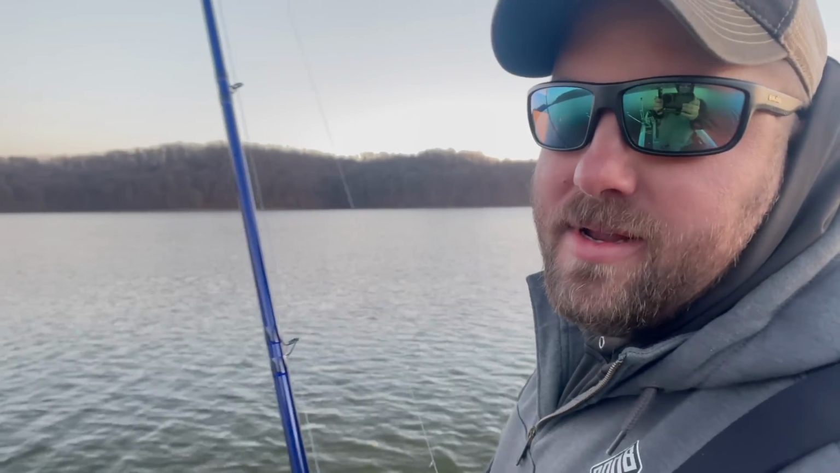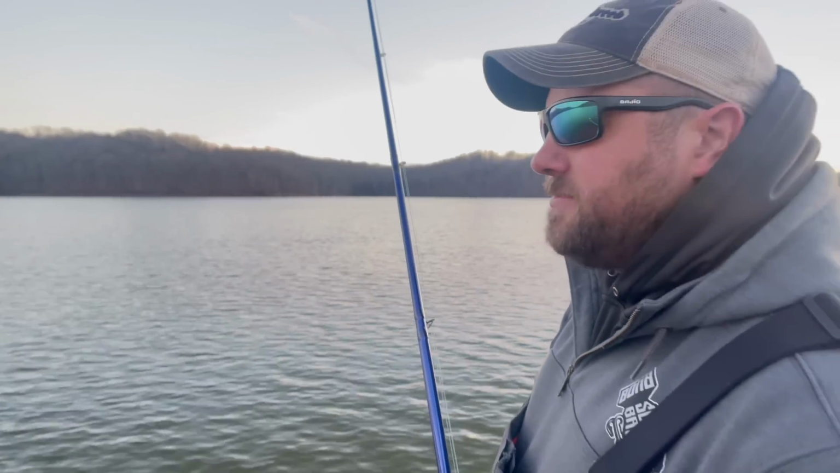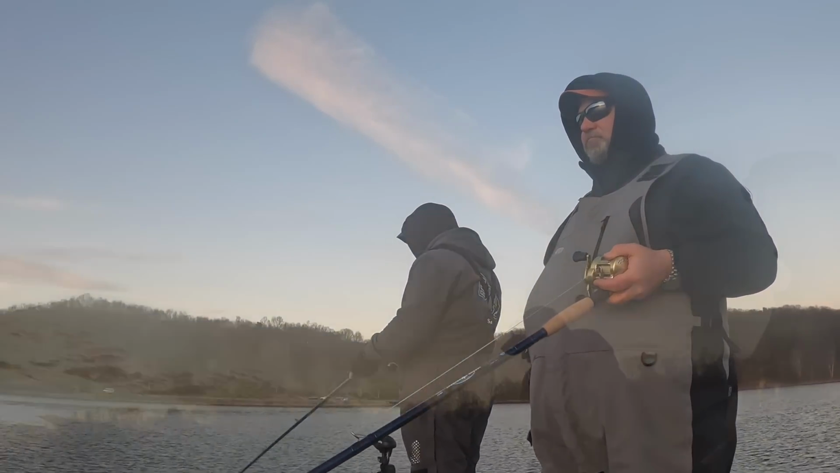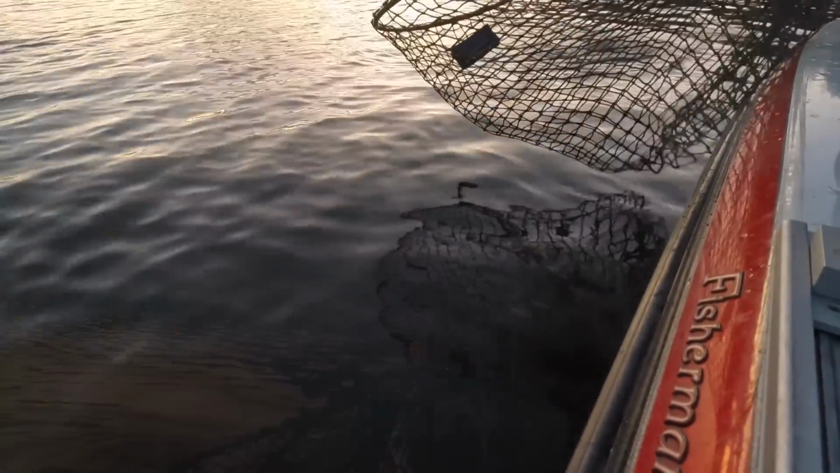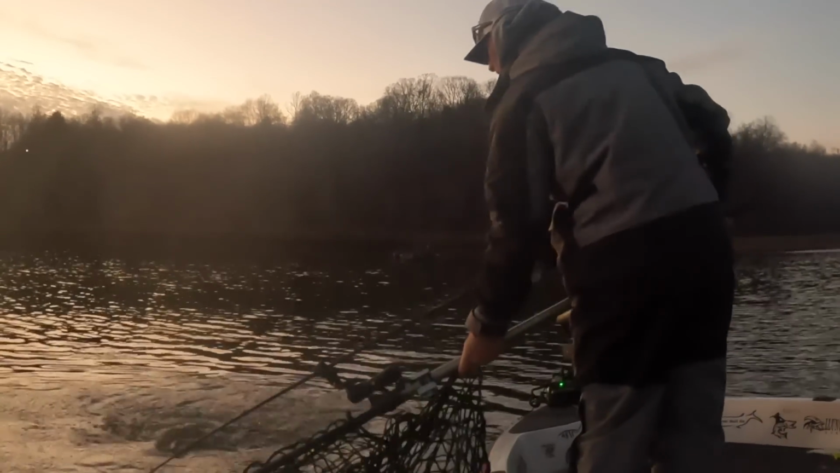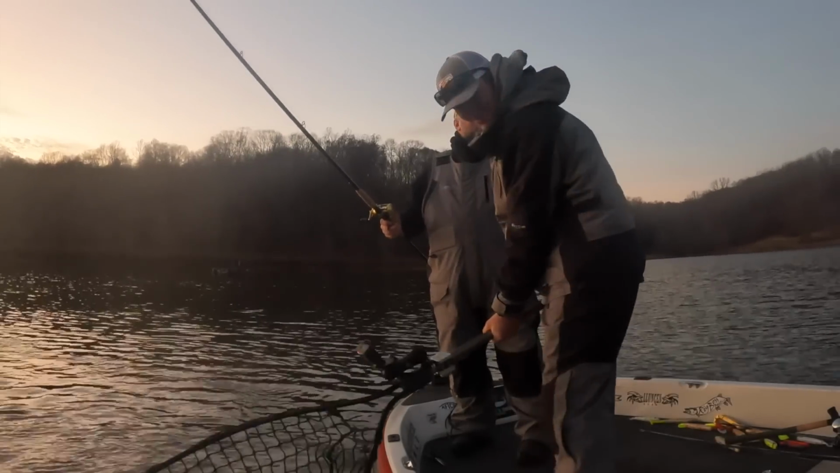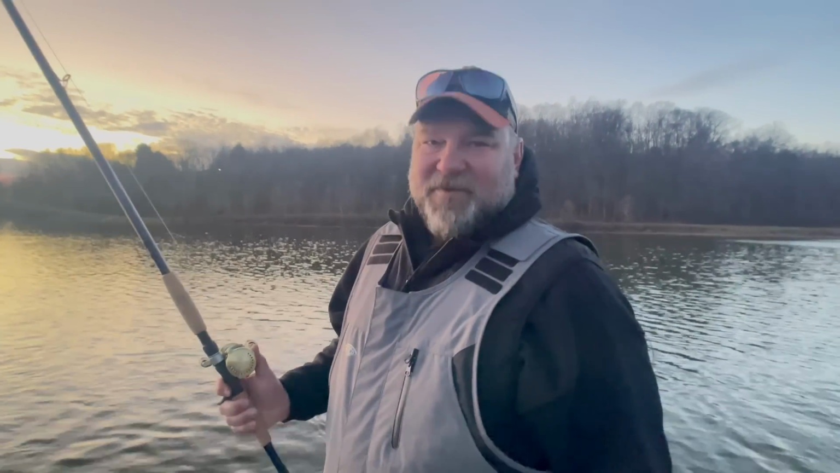Got a really good hook set into her. Had her on for a couple cranks and just popped out. So it felt good. It was fun. So let's do it again. Well, yeah, number 2 in the bag. Not a big guy, but hey, it's always good to get fish in the bag. Getting it done jigging.